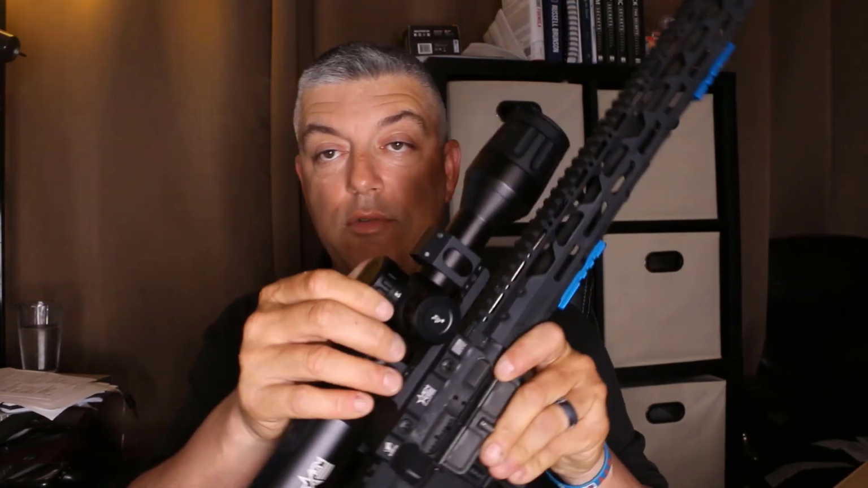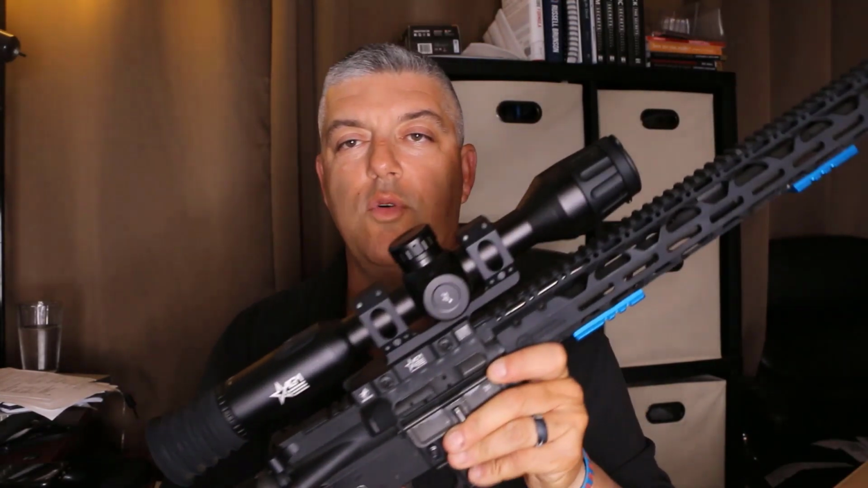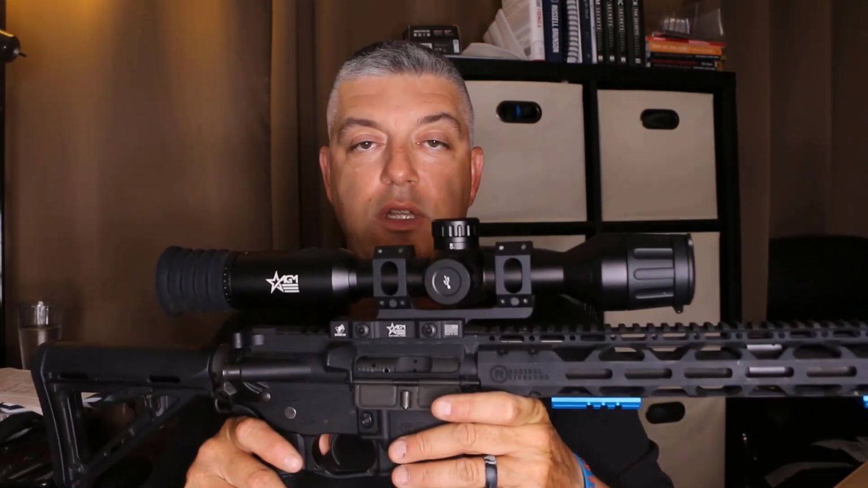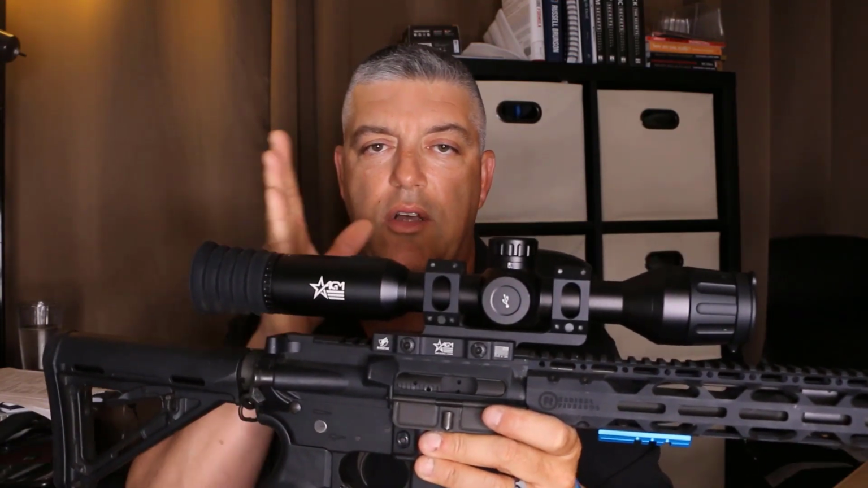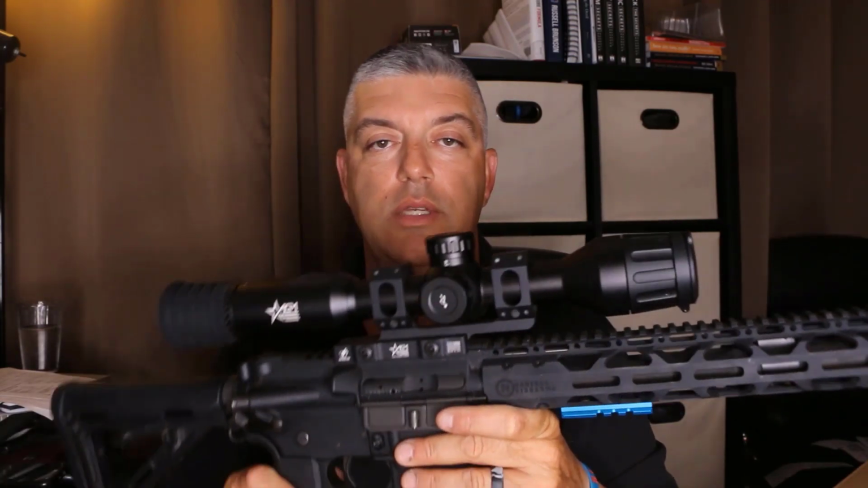But also, if you remove this top cap, you can put a CR123 in there to get another 3 to 4 hours out of it. I've never had to do that because the battery life on this thing is crazy. Being on a 4, 5, 6 hour hunt with this, I've barely even lost 1 bar out of 3. So really love the battery life on this.